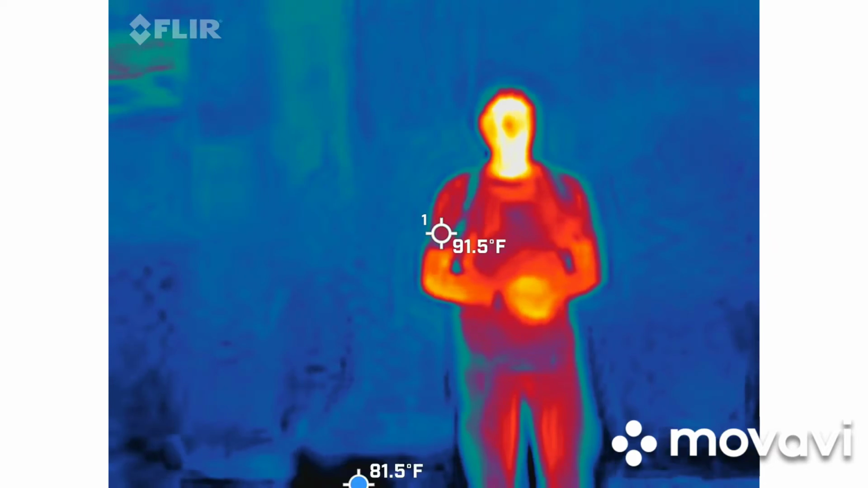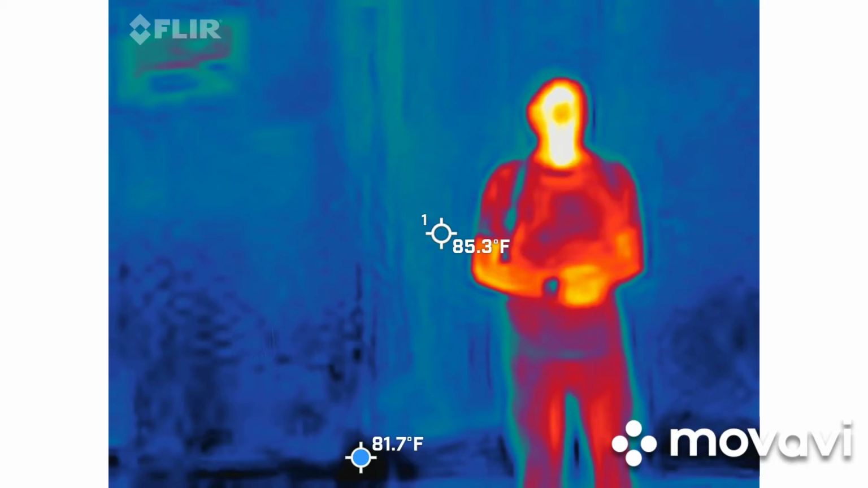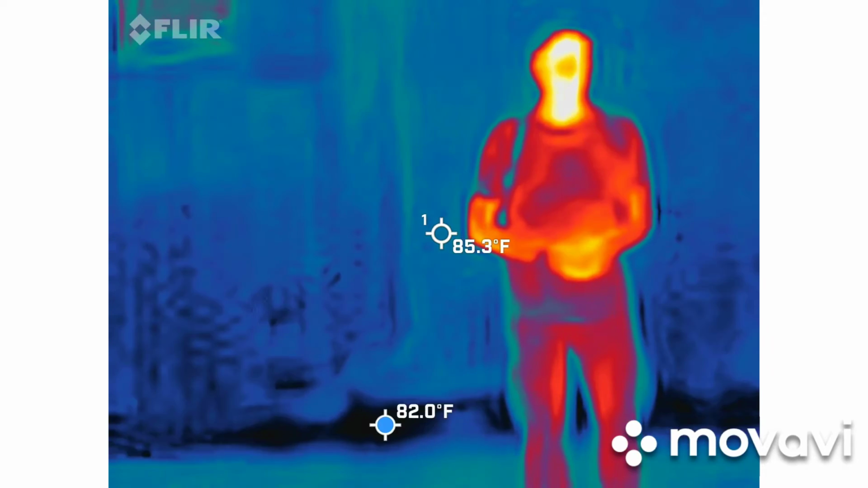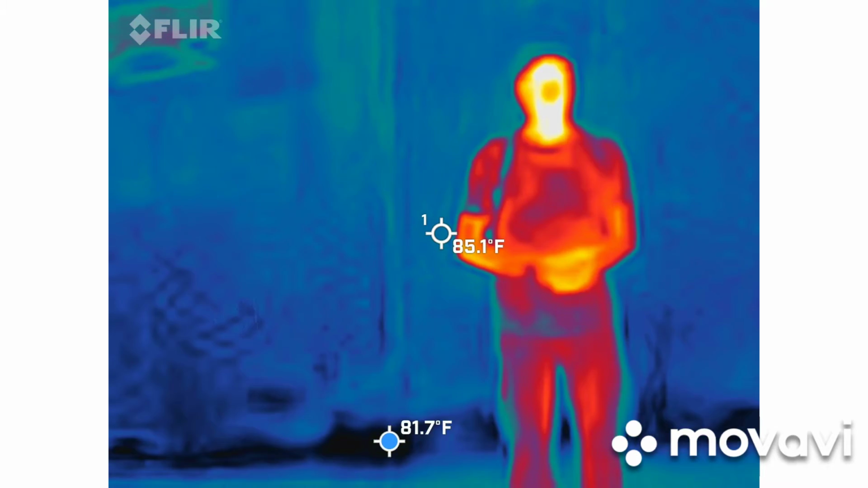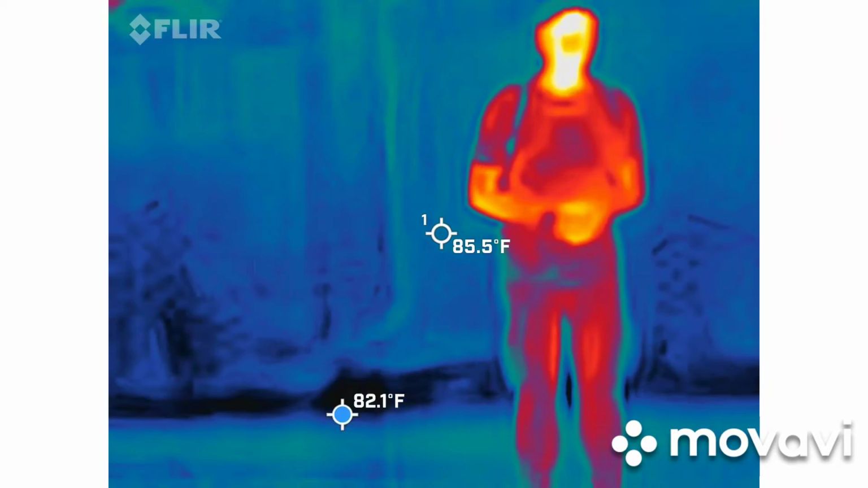I will also tell you that if you have the sky in view with your camera, that blue dot is going to default to the blue sky because it only measures hard surfaces. It doesn't know what to measure with the sky. So sky out, people in is usually the mantra I give you there.